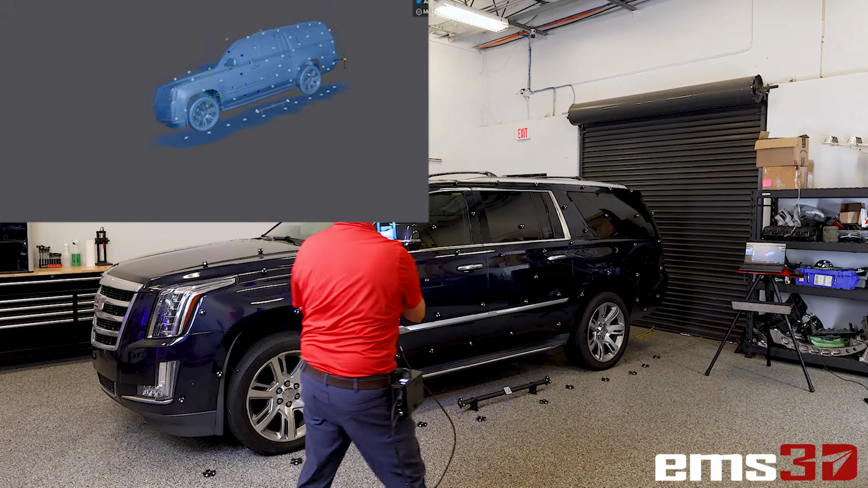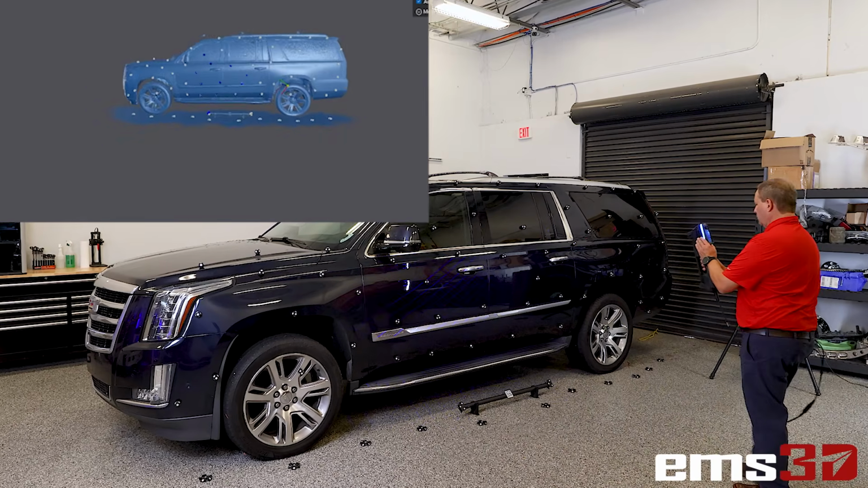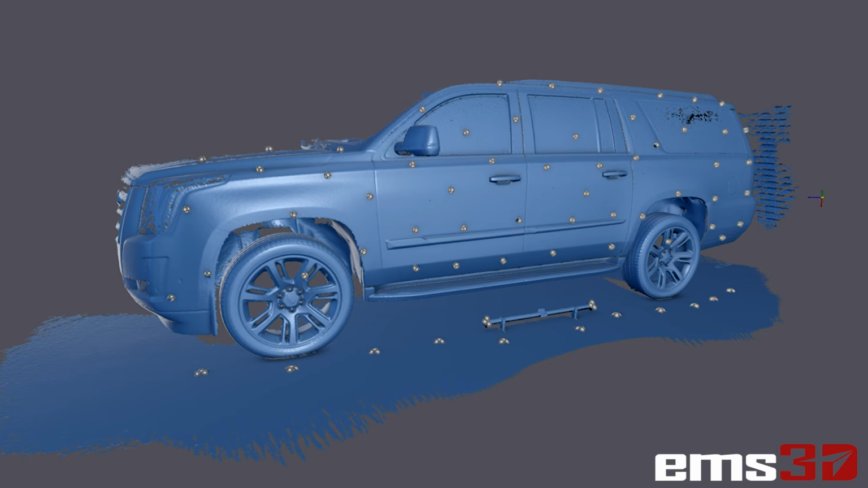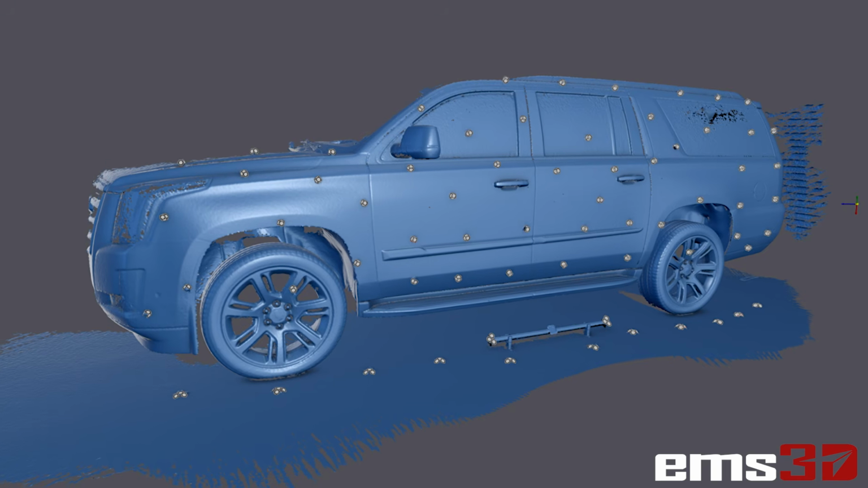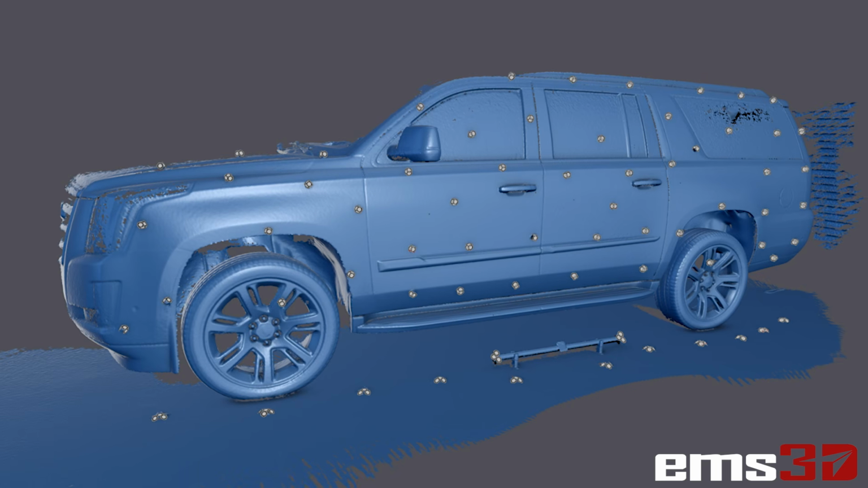And then we're done, and we'll go ahead and take a look at our data and see what it looks like. So here's our scan data. If we like what we see, we'll go ahead and finalize it. Finalize it, we'll go ahead and actually convert it to a polygon mesh. It'll remove all the targets and fill in the holes behind it. And then we're pretty much done.